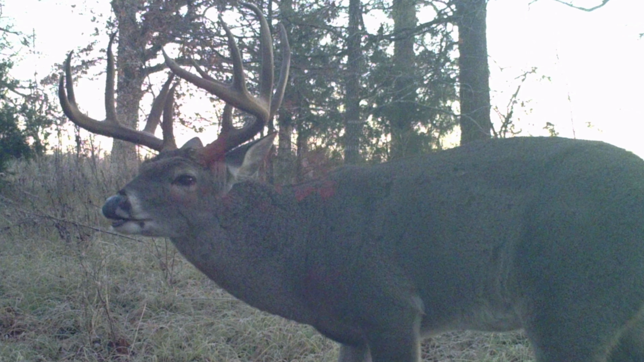The first year we found him was the year he was most visible, and from that point we didn't have a whole lot of confidence in the spot. There's a high chance that this deer was shot on a neighboring property just because of how big he was and the effort that somebody would likely put in if they had this deer on trail camera as well. Those are our biggest bucks ever on trail camera.